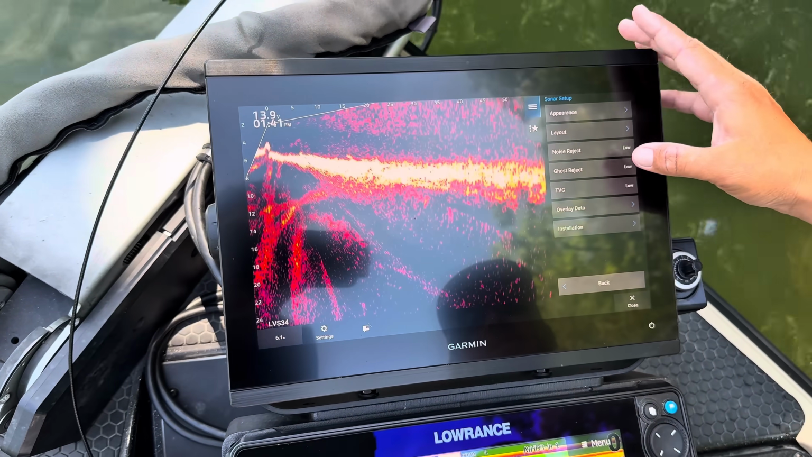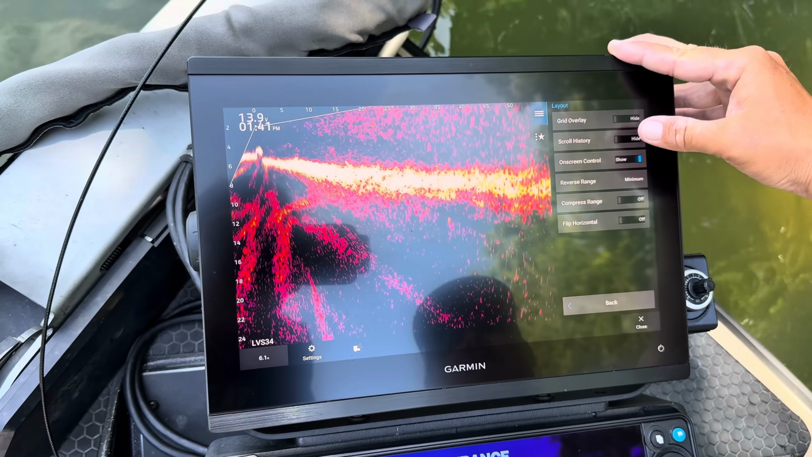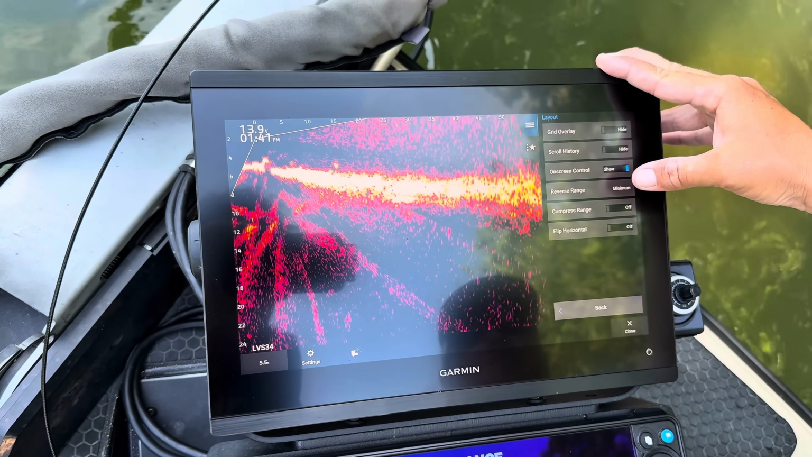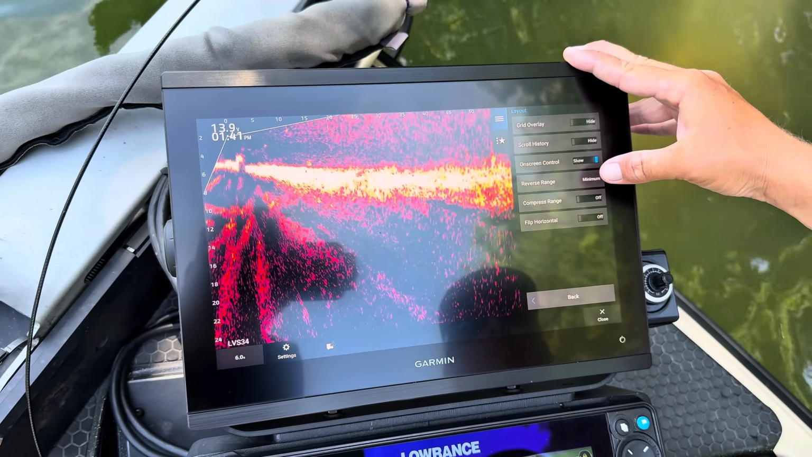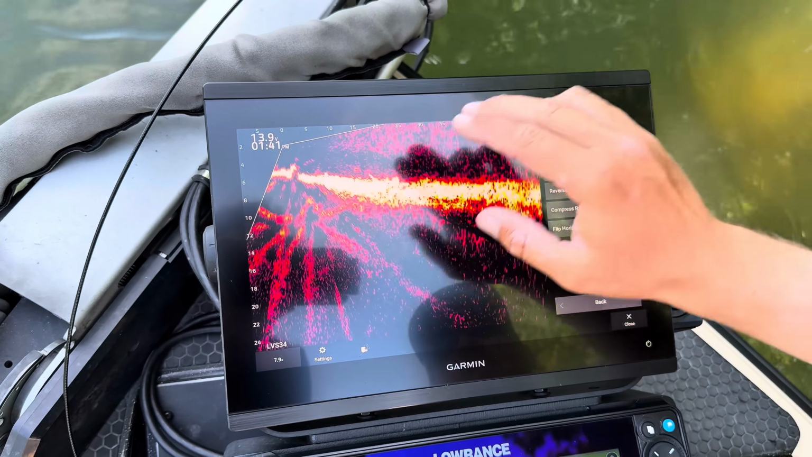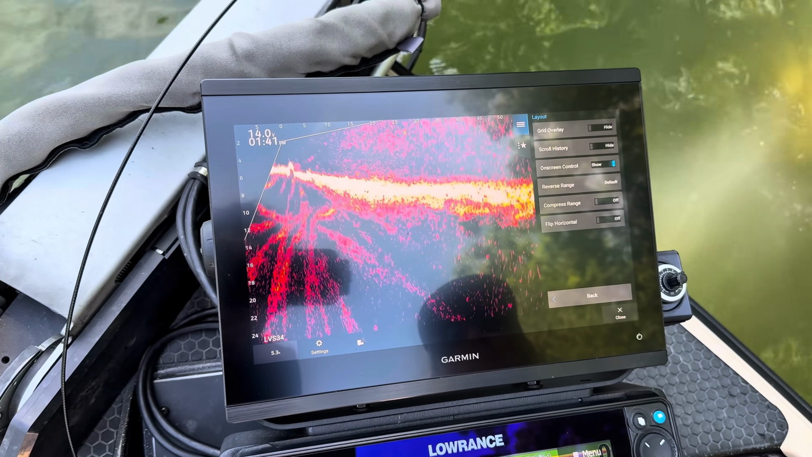Go back into options, sonar setup, layout, grid overlay, hide, scroll history, hide, on-screen control, I'm gonna show that. Reverse range is a setting that I really like to use. I keep that at a minimum. If I put that on default, it's gonna kind of always change based on how deep water I am.